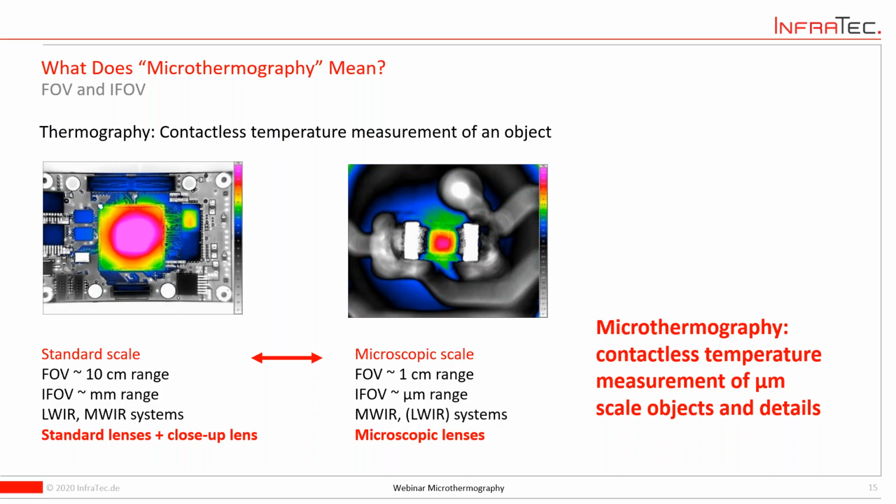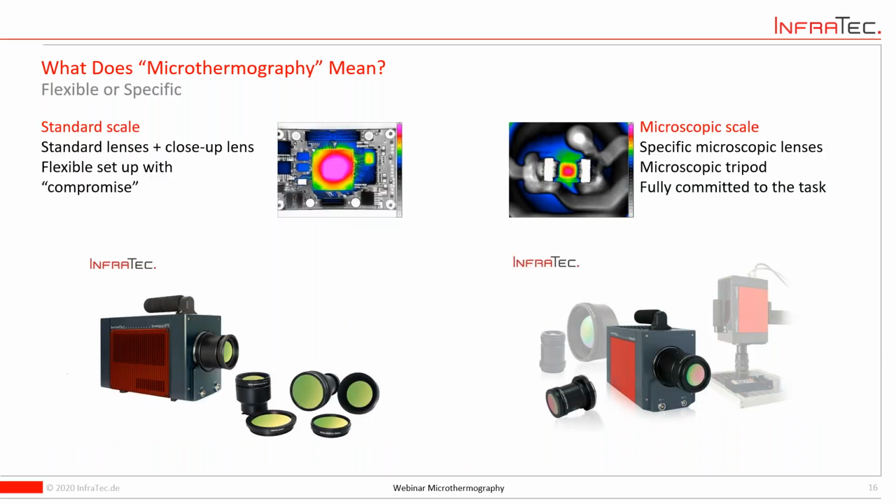That's the starting point for microthermography, not the entire object itself, but the details. But keep in mind, microthermography is contactless temperature measurement in these microscopic scales.